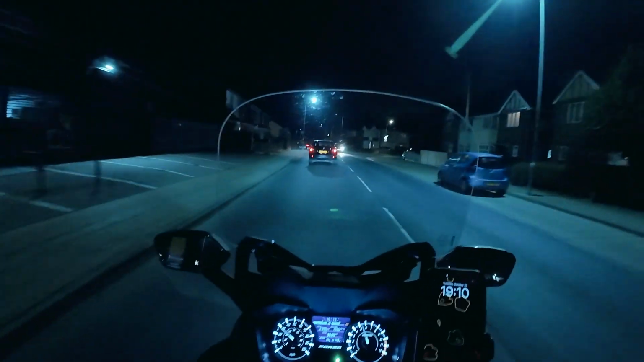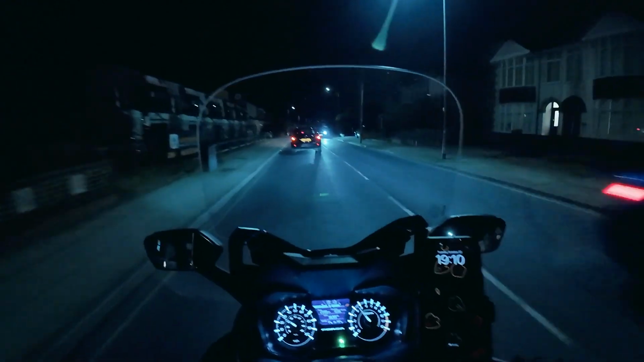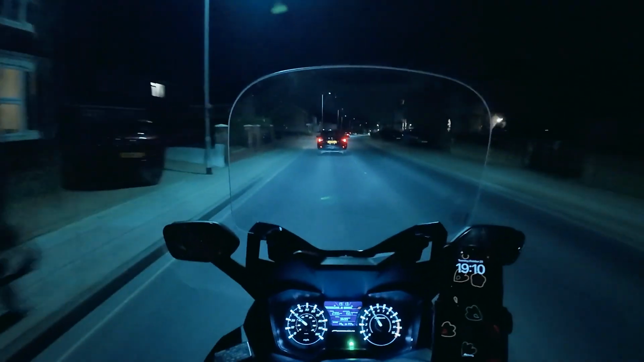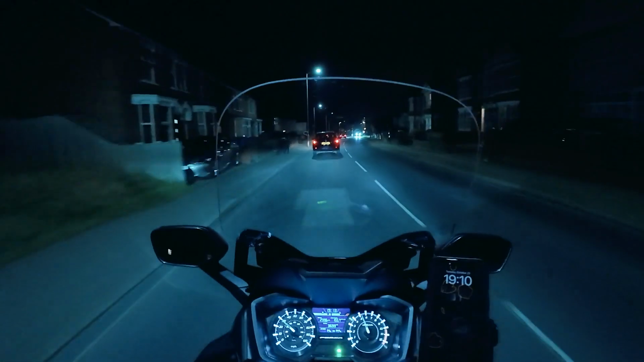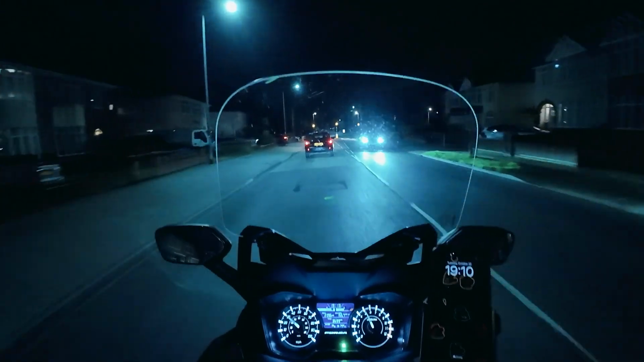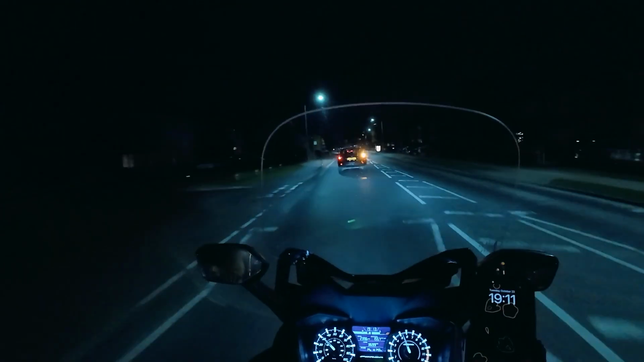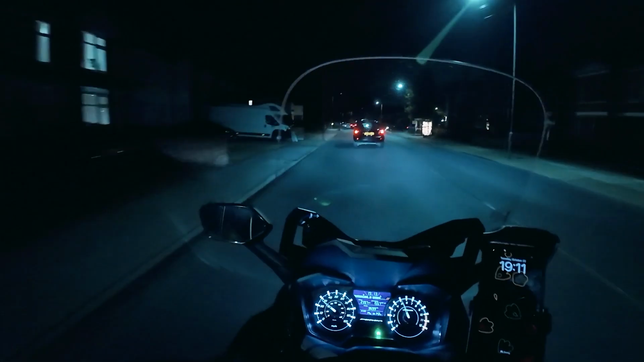But my theory is the more I do things on a bike that I'm uncomfortable doing, the more used to those things I become and the less stressful they become, and hopefully the less anxious. So that's why I'm out tonight, really, to get a bit more experience on the bike and a bit more confidence.